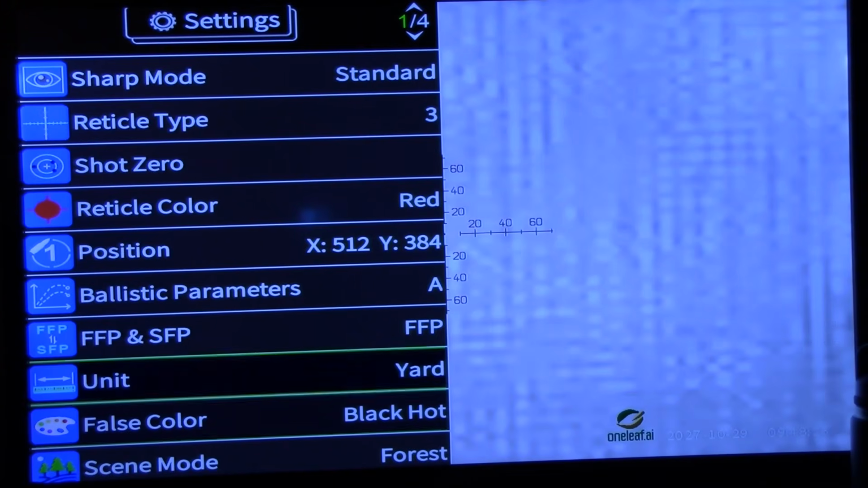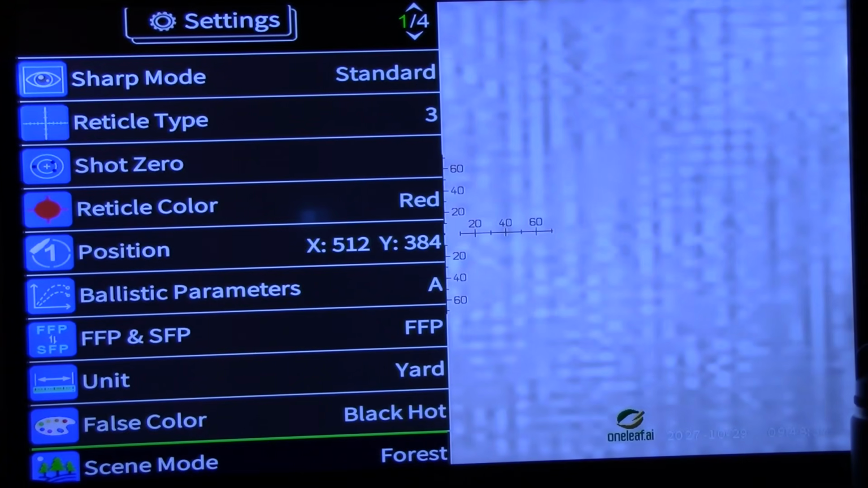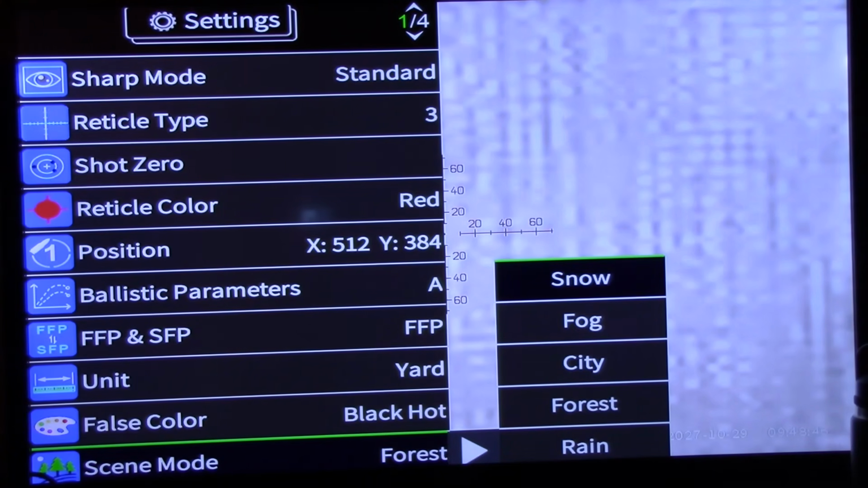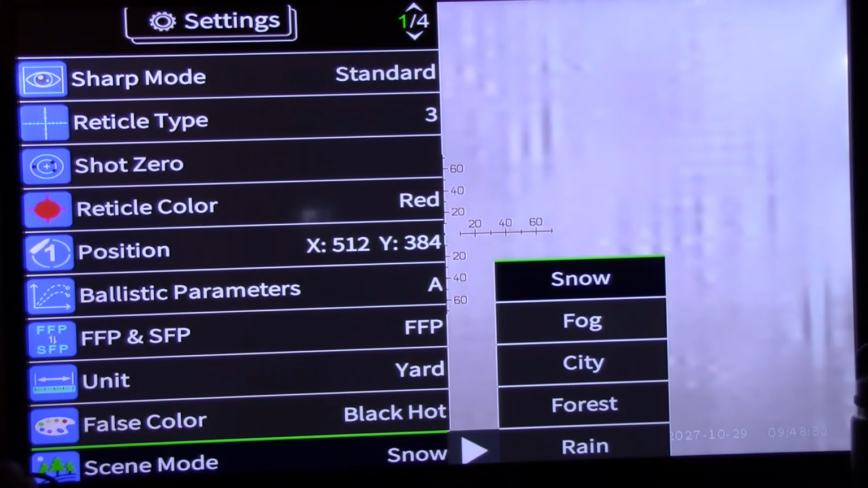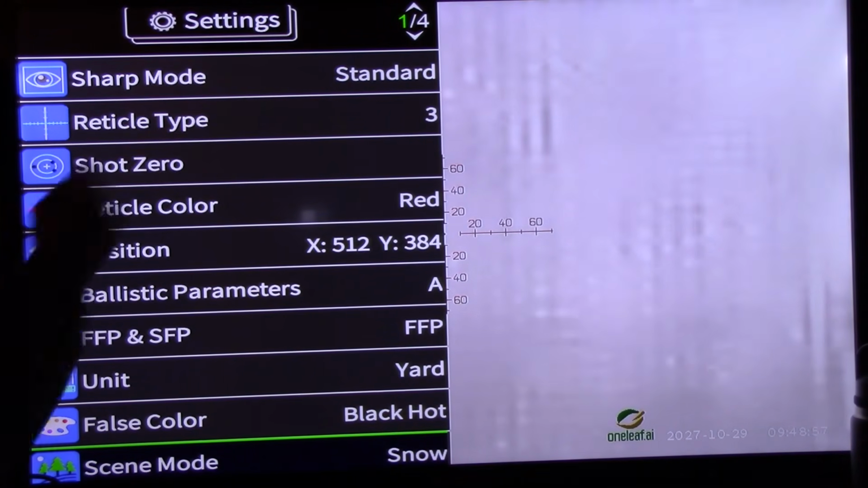Units, false color. We call it default over here. Black hot when you turn the machine on, that's what you're looking at. You can set it on, I think there's 11 different ones. Scene mode. Rain, forest, city, fog, snow. I think I read if it's below 50 degrees, you should set it on snow. So that's what we just did. Snow, yes, whoops, go away now. You push the button, you got to give it time to think once in a while. Okay, that's page 1.